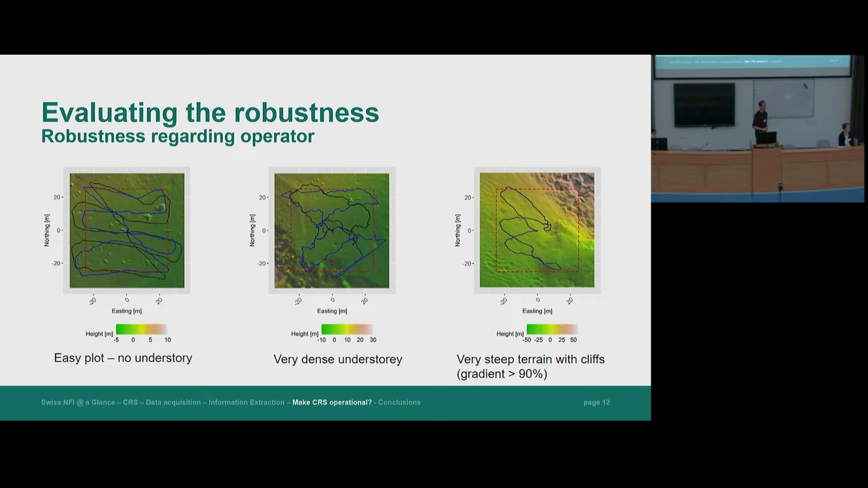And what we also want to test is how robust these measurements are in terms of operators. Different operators have different trajectories through the plot, and we want to assess how the data differs between the acquisitions. You can see here on the left-hand side the very easy plot that is seen in the video. Here we can basically follow quite closely